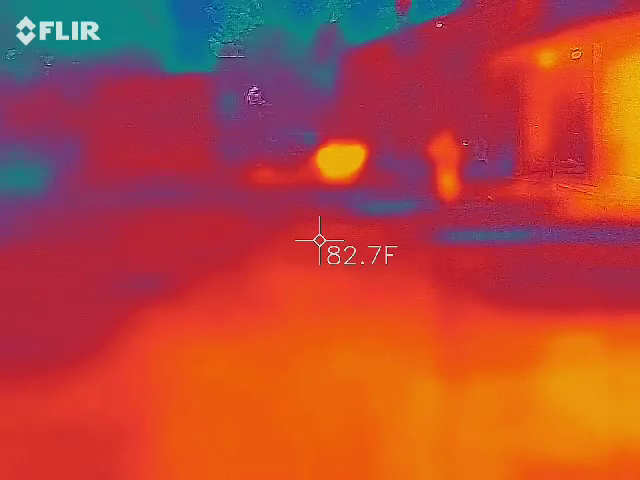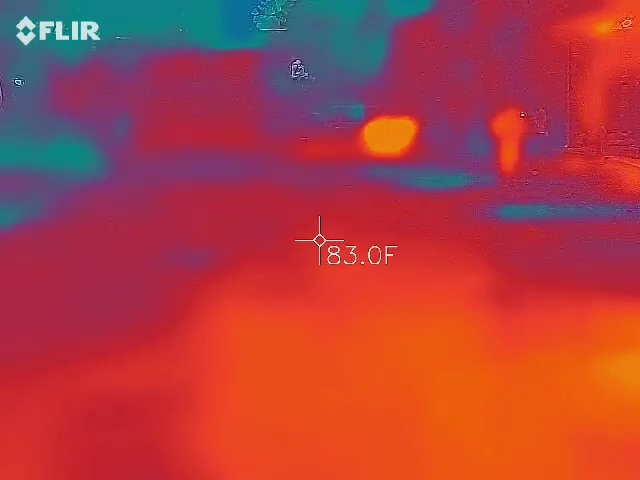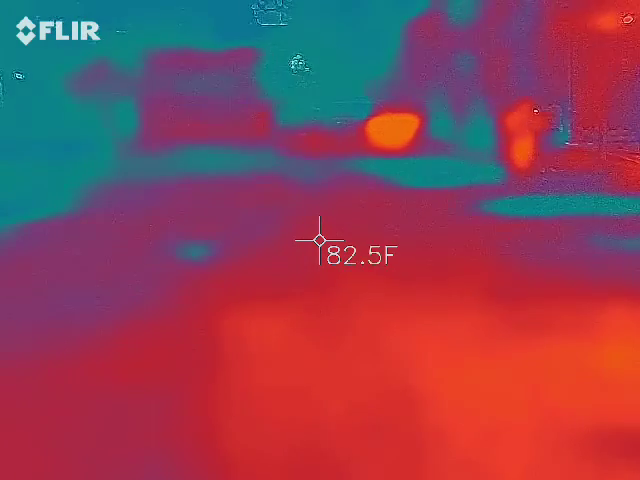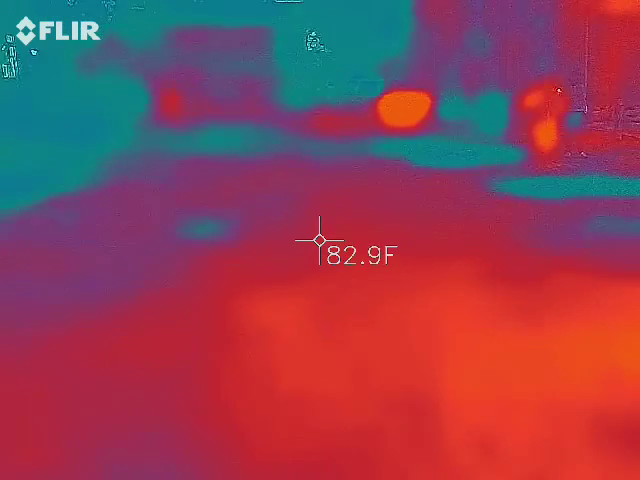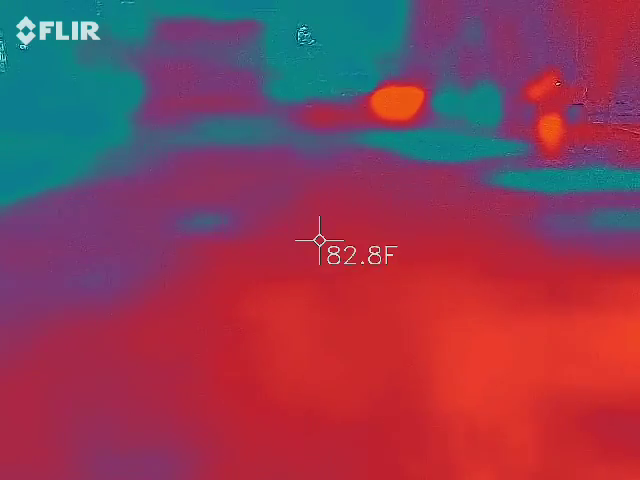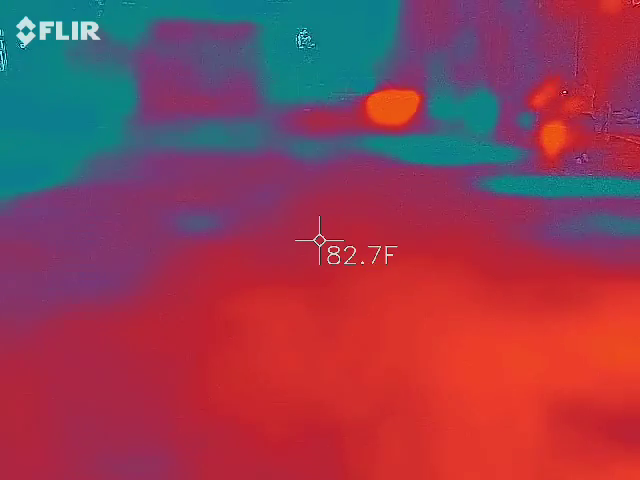There you go. Walk a little bit further away. Make it go all the way to green. Thank you. I see it. There we go. Perfect. Thank you. Can you make it go to red now? Really prove that you're here? All the way back up to red.